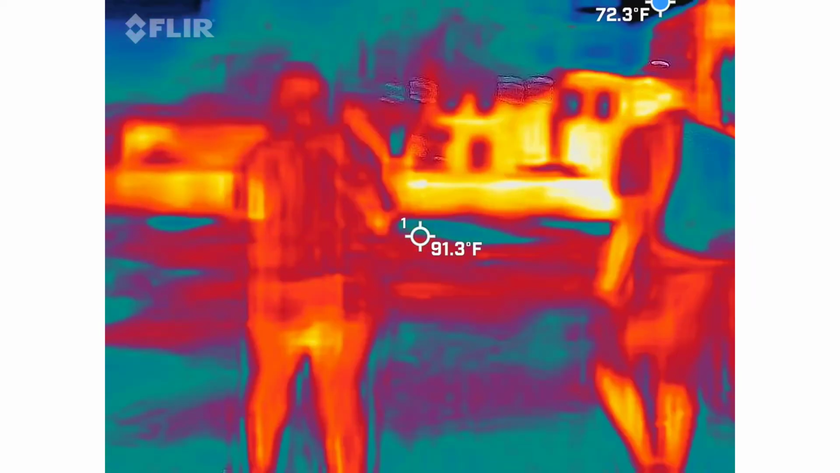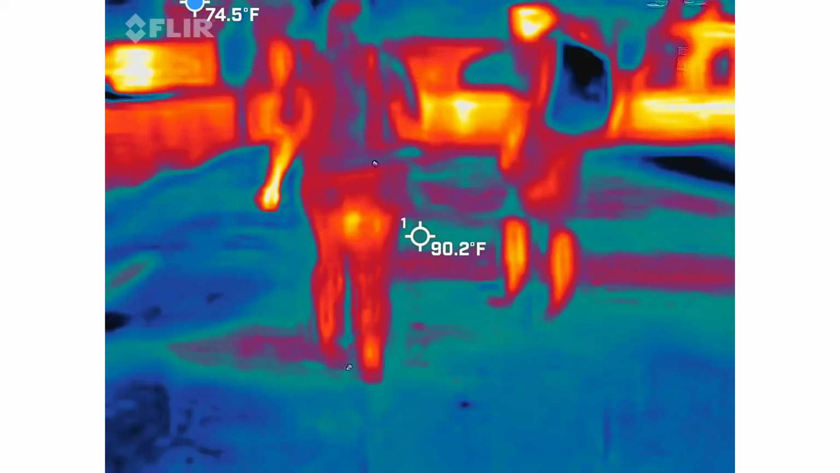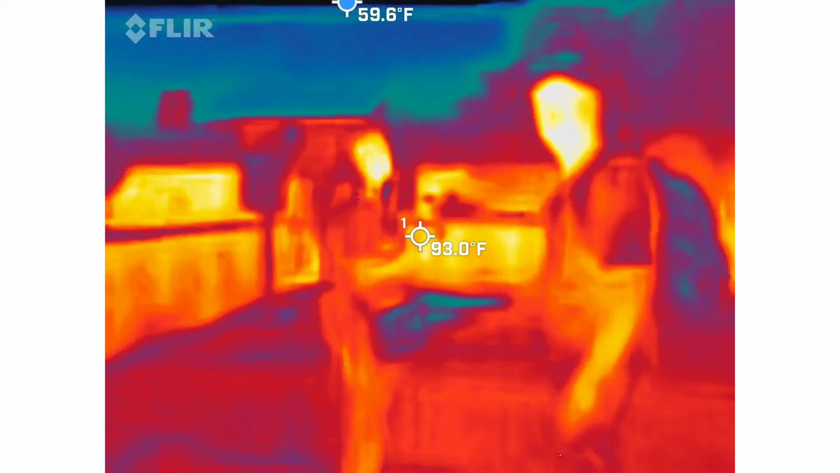Am I going this way? Or you just whatever direction? Okay, I'll follow you. She's like super stoked about this. Yeah. So excited.